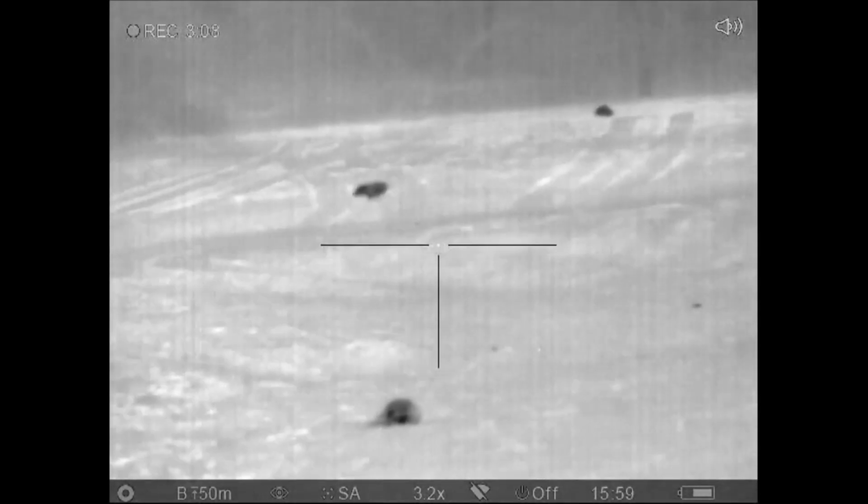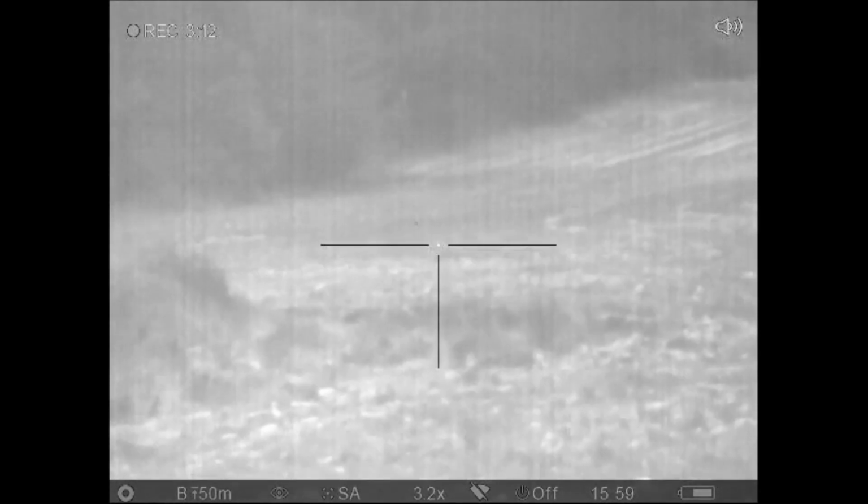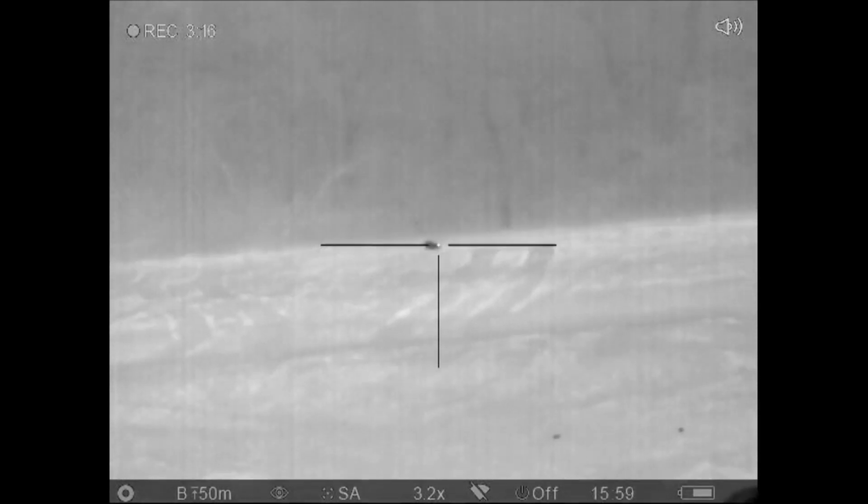Oh, there's one. There's a little one. Oh, he hit him. There's one laying down out there.